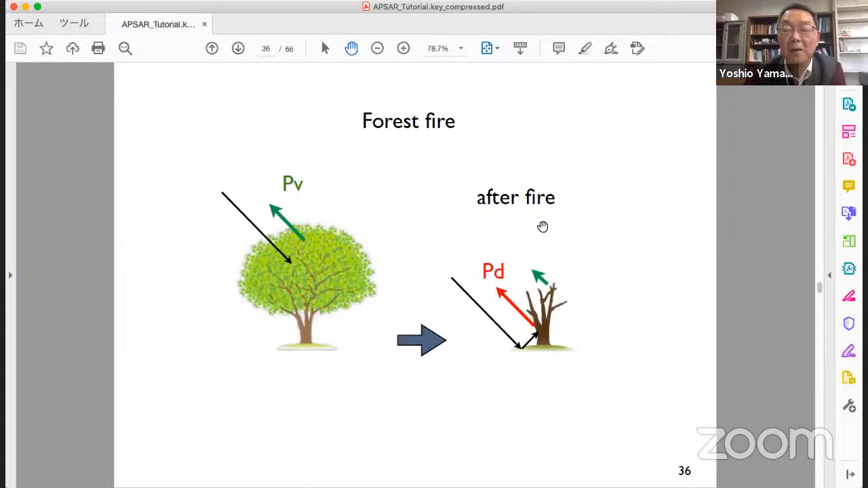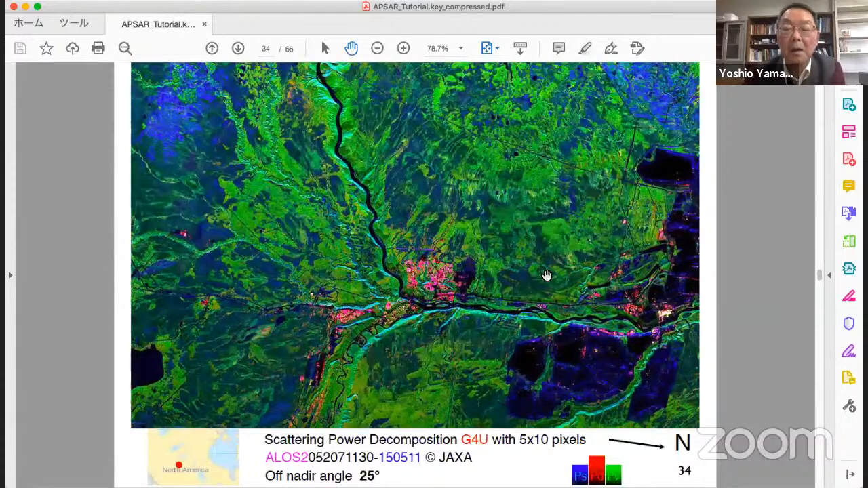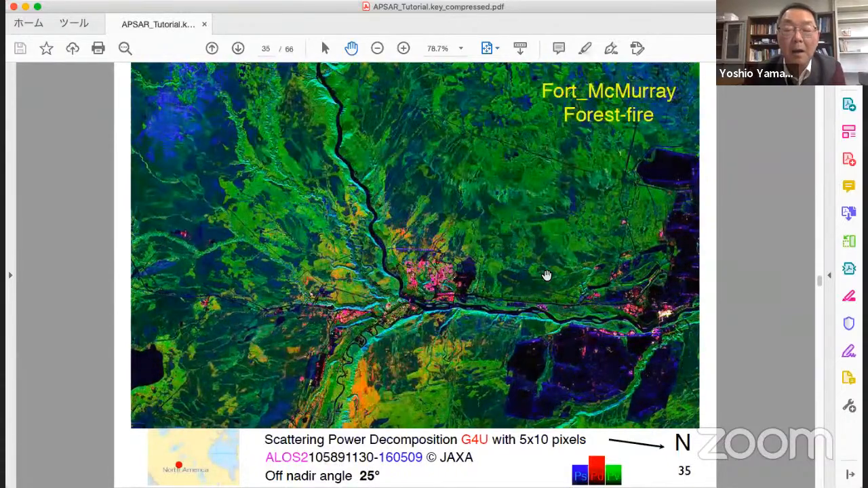But if fire occurs, leaves and branches are burnt and fallen off, leaving the stem alone. When the wave impinges, it reflects and goes back. Double bounce effect occurs. Double bounce is red. Red plus green produces yellow or orange. So forest fire can be detected.